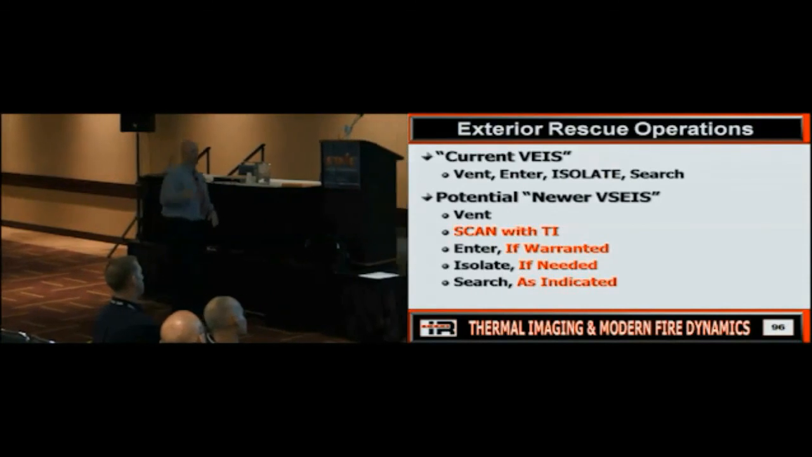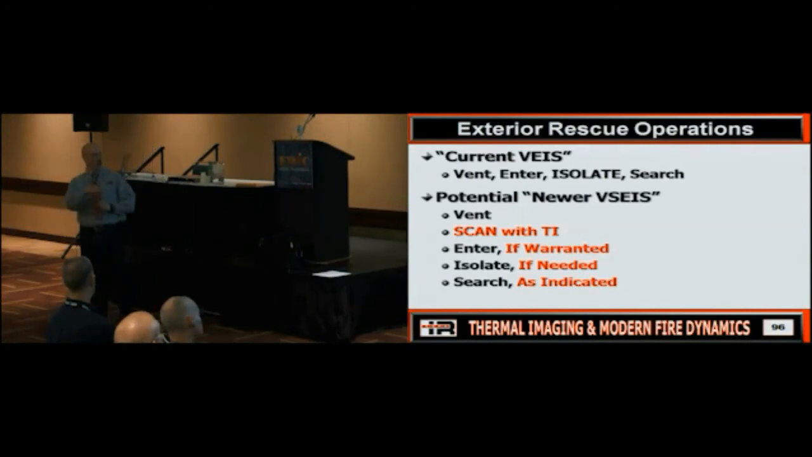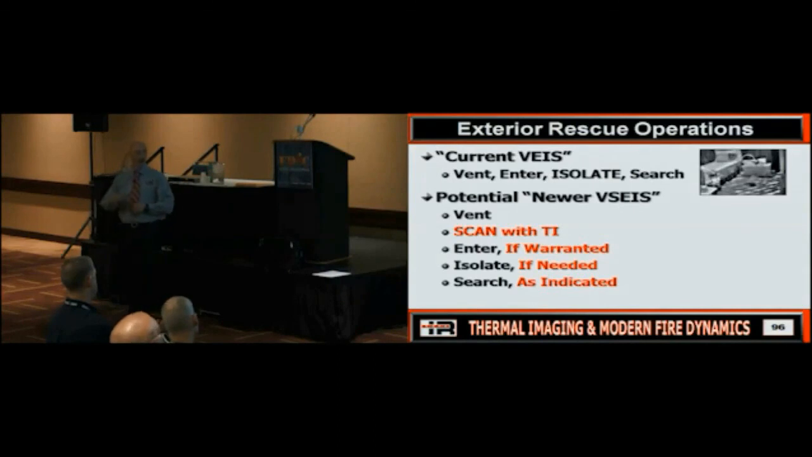Vent, scan with the thermal imager. Would that make sense? Because if I've got that imager and I'm up there, as soon as I vent that window and I look, could that help? Do you want to go in this room? Because we say enter, but should we enter if warranted? Because here's my question. What is below this floor? A raging fire condition. You can see it.